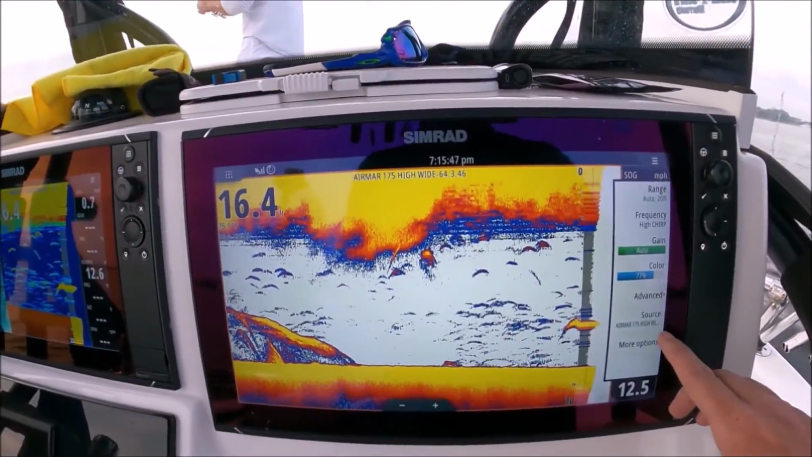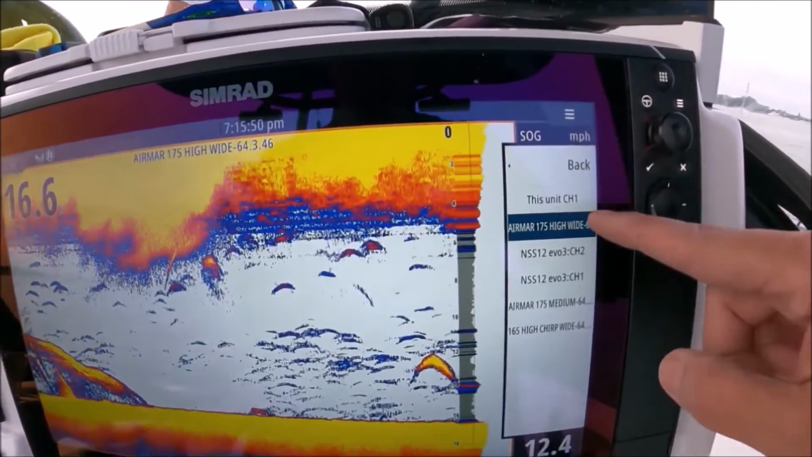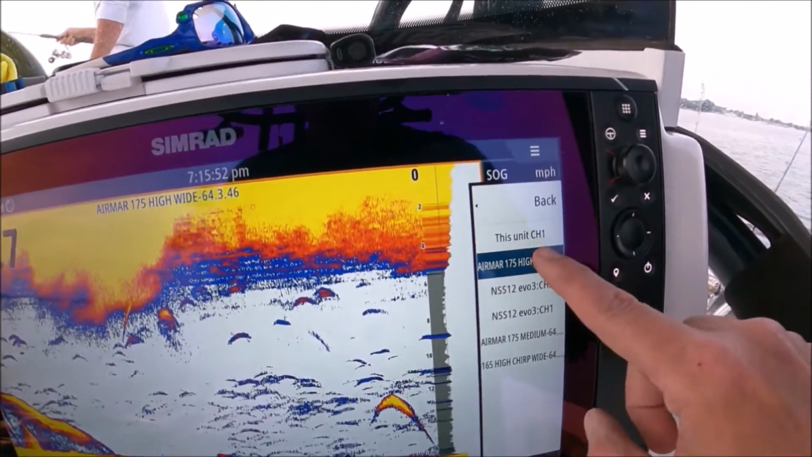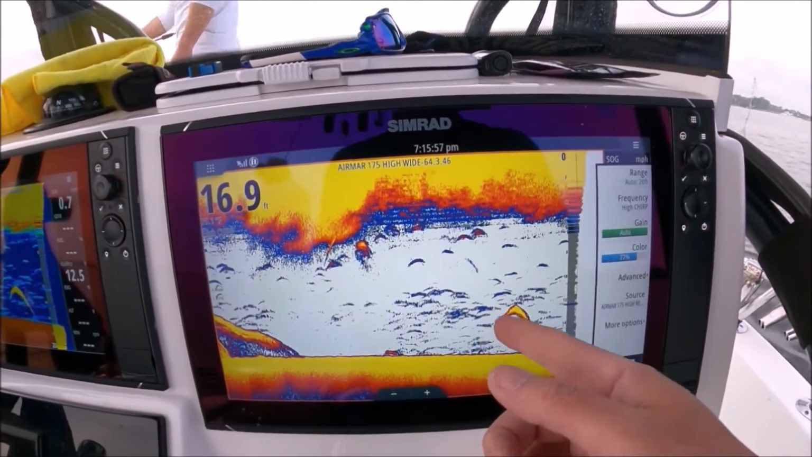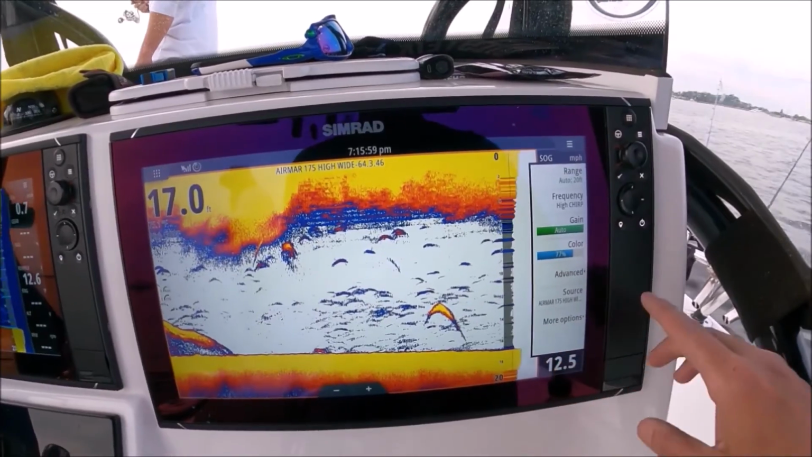Thanks. Okay. Source, you don't really need all this. This is selecting your transducer. I'm selecting that one there. If I had a transducer that was plugged directly to the back of this, I would select this unit. It would say this unit.